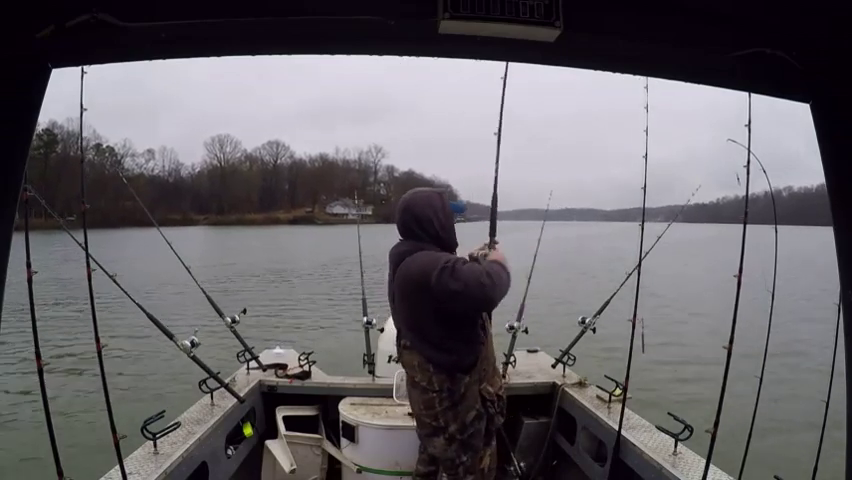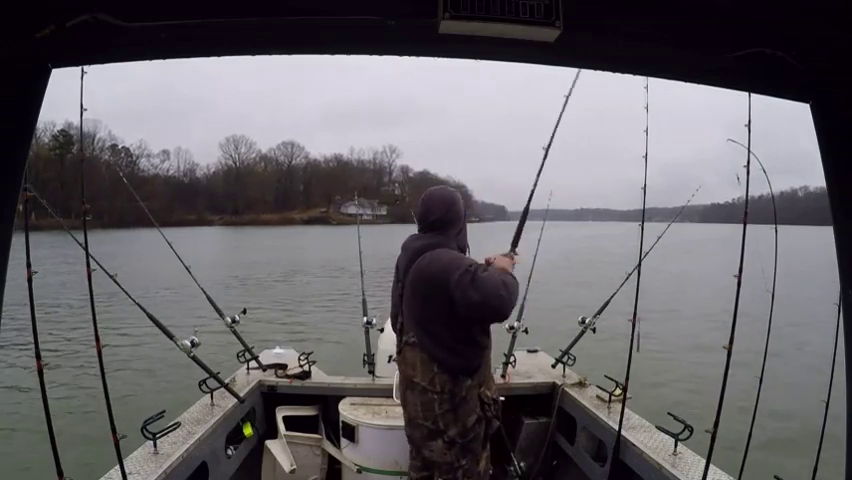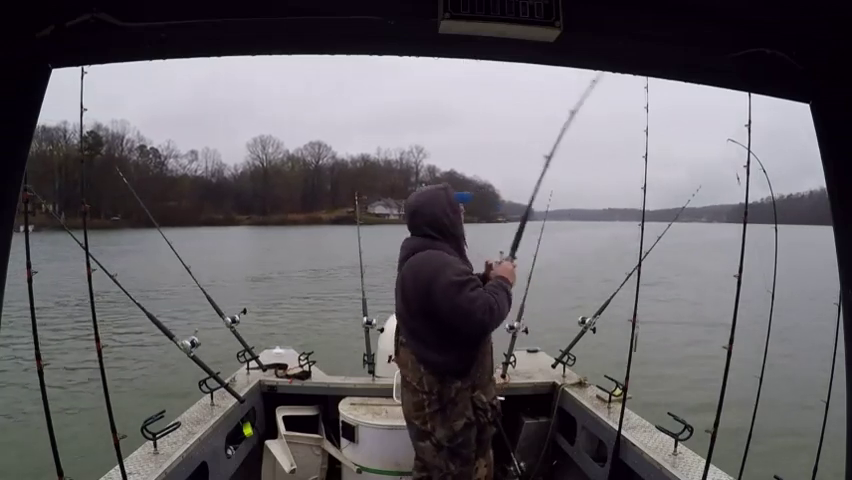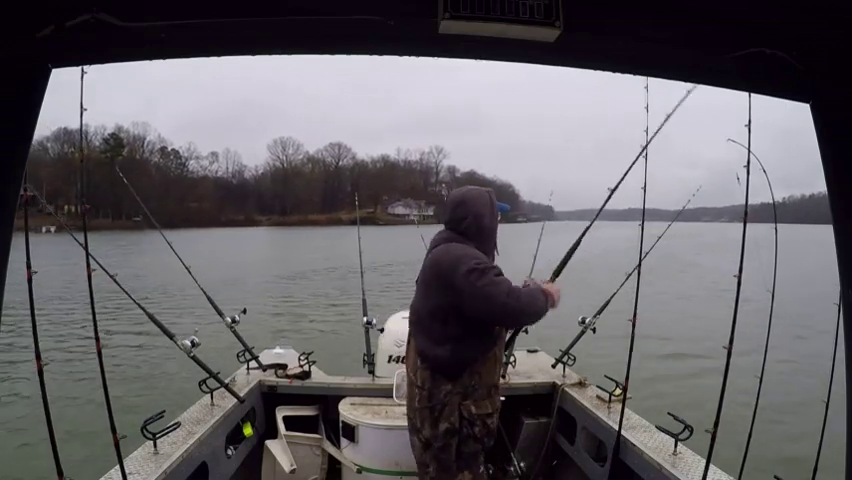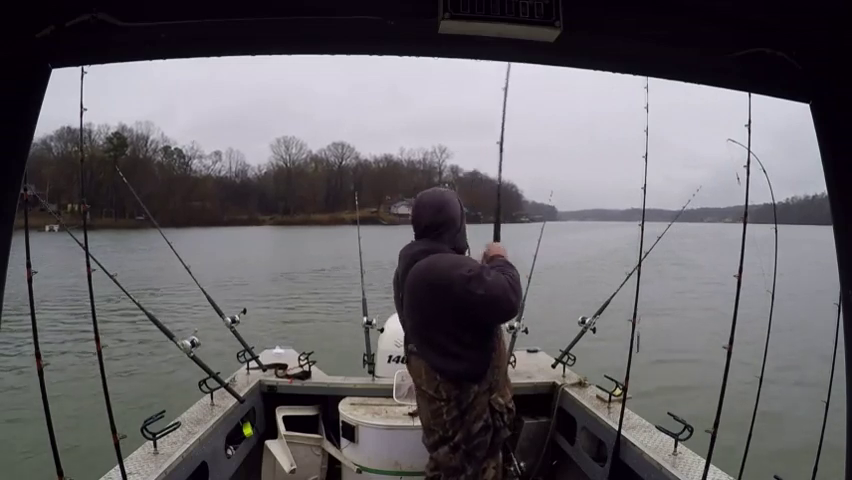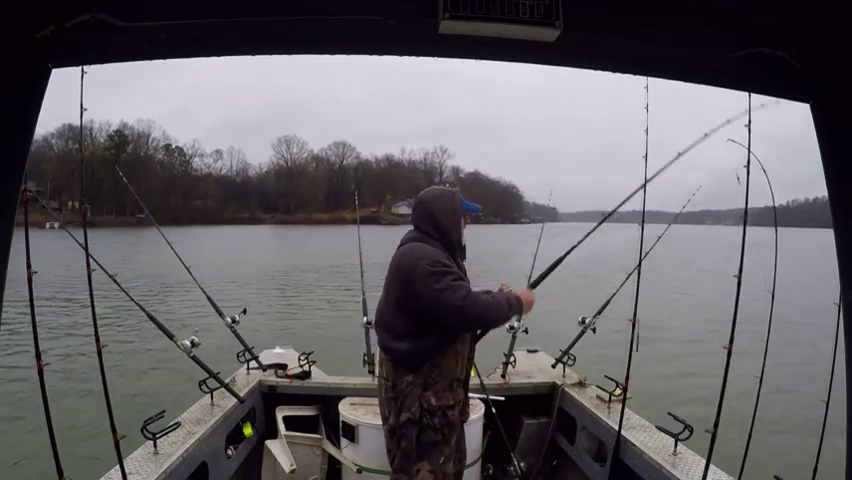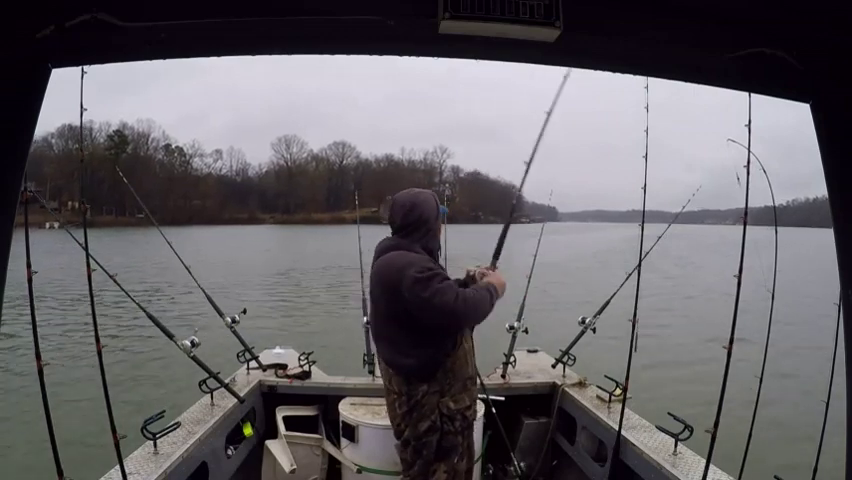Pulled him off. Nope, he's coming to the boat. There he is. Nothing big, but it's a fish. It's hard to find a little bit. It's another one of them little small fillets I put out.